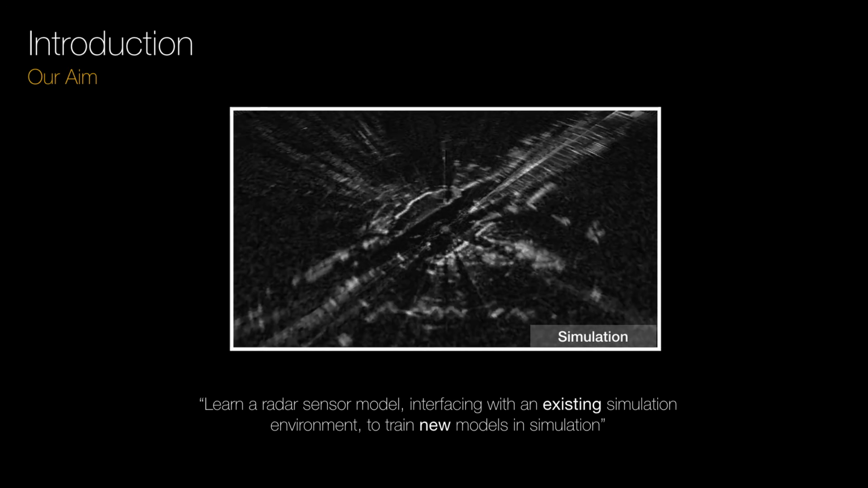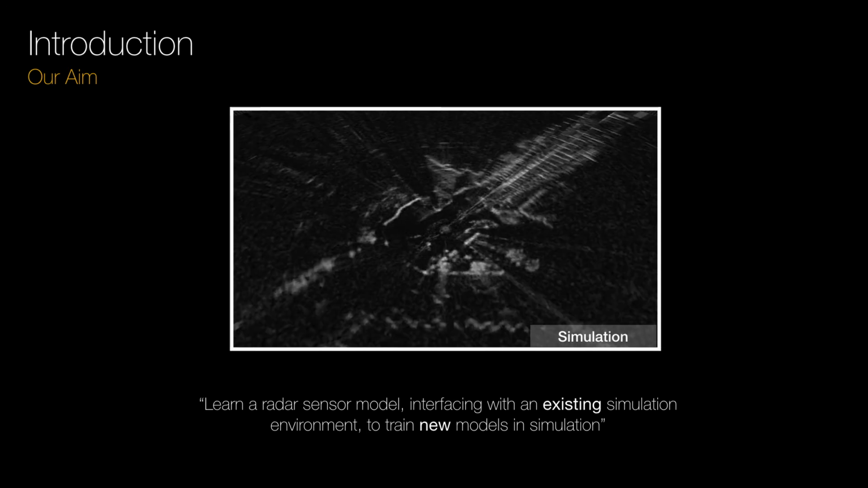The aim of this work is to develop a radar sensor model that is able to faithfully replicate radar sensor measurements in simulation. In particular, we are interested in learning a radar sensor simulator that can be used to train new systems that can be successfully deployed in the real world. Instead of developing a new radar simulator from the ground up, we aim to interface with existing simulation environments. In particular, we consider interfacing with the CARLA Autonomous Driving Simulator.